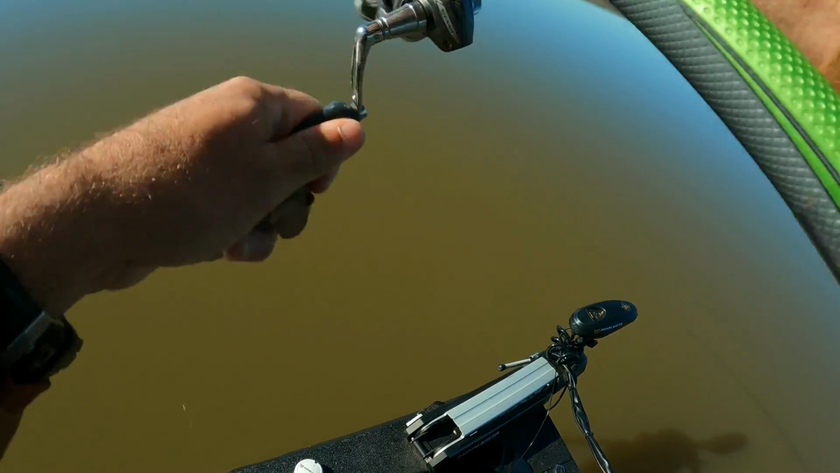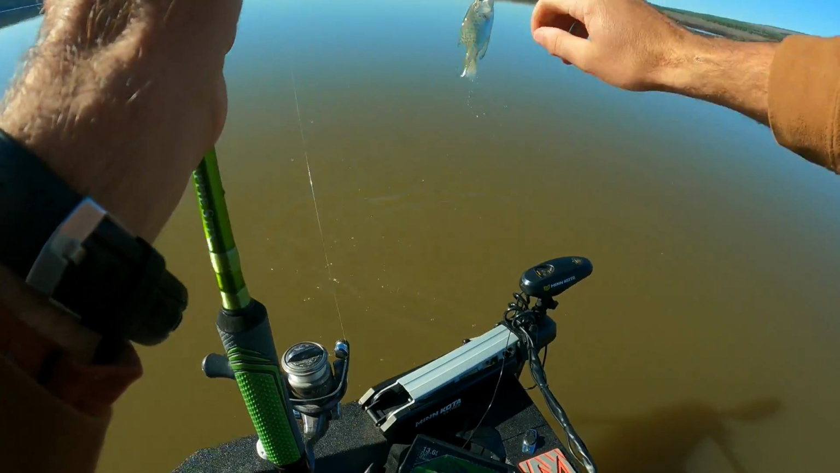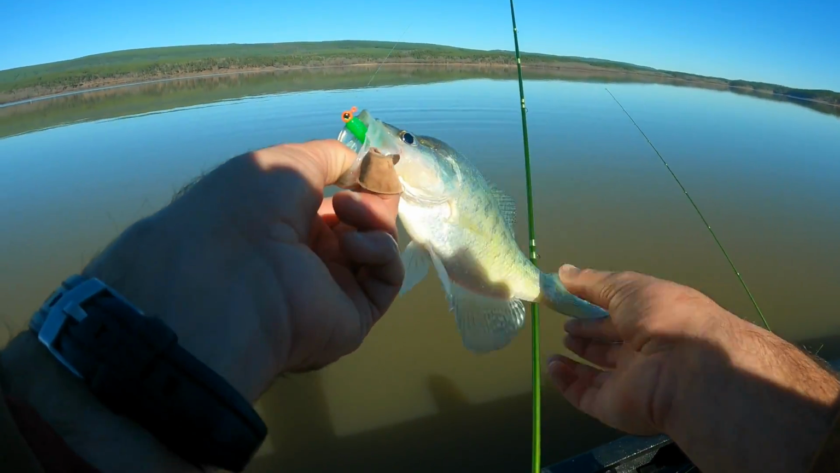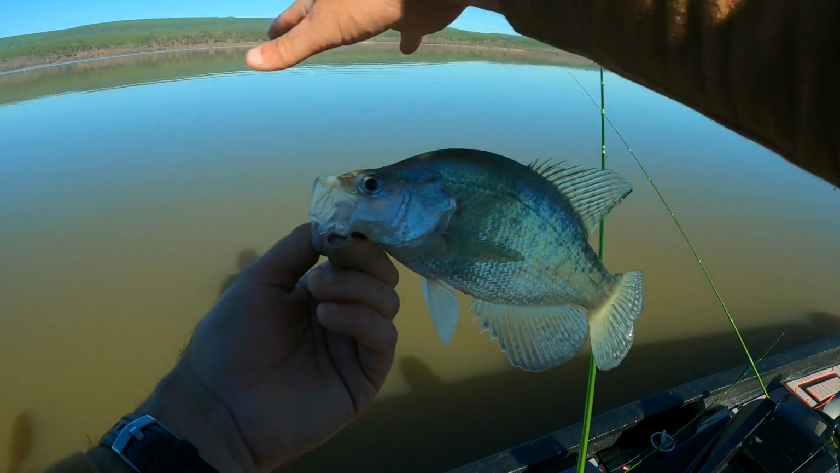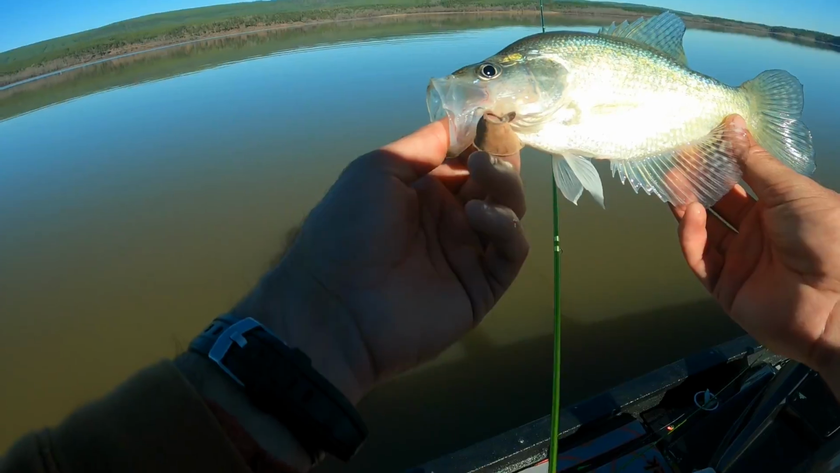Another one. Another nice one. Yes, sir. Get up here. Looks like it's just all about finding the right pile with the right size fish, but they're all hungry too. They just keep appearing out of nowhere. Like I really don't see them that crazy loaded up in there. It's like there's a big log, and as it goes over the top of that log, they come out from underneath it and just smoke it. They're all sitting right near the bottom. Another good keeper.